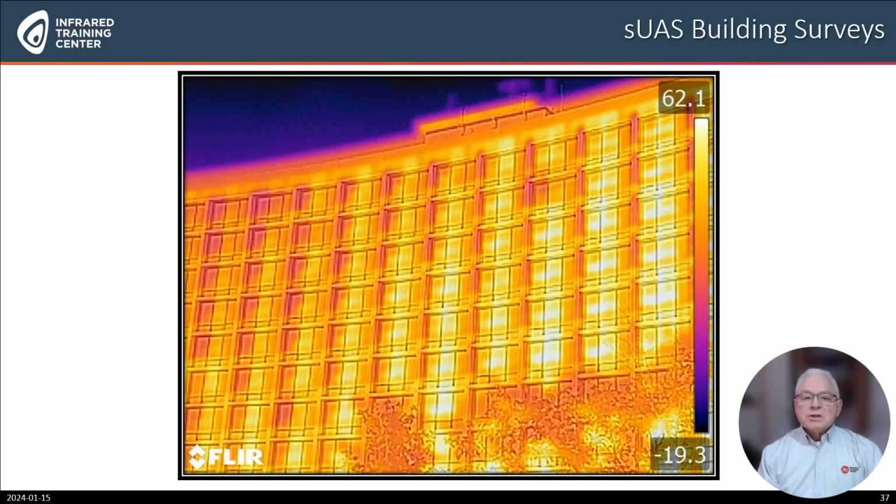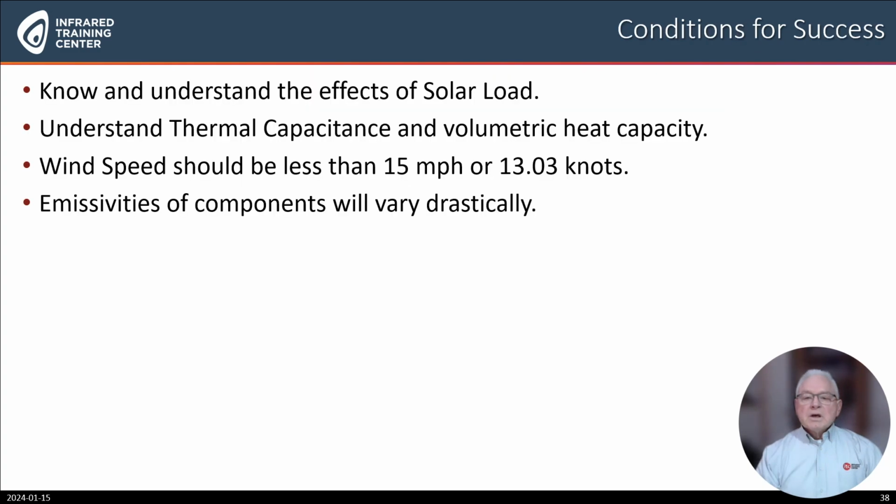Our next application is sUAS building surveys. This application is very broad and will identify a few of the infrared surveys that you can conduct. Following are some conditions for success for sUAS thermography. Know and understand the effects of solar load. Understand thermal capacitance and volumetric heat capacity. Wind speed should be less than 15 miles per hour or 13.03 knots. The emissivity of components will vary drastically.